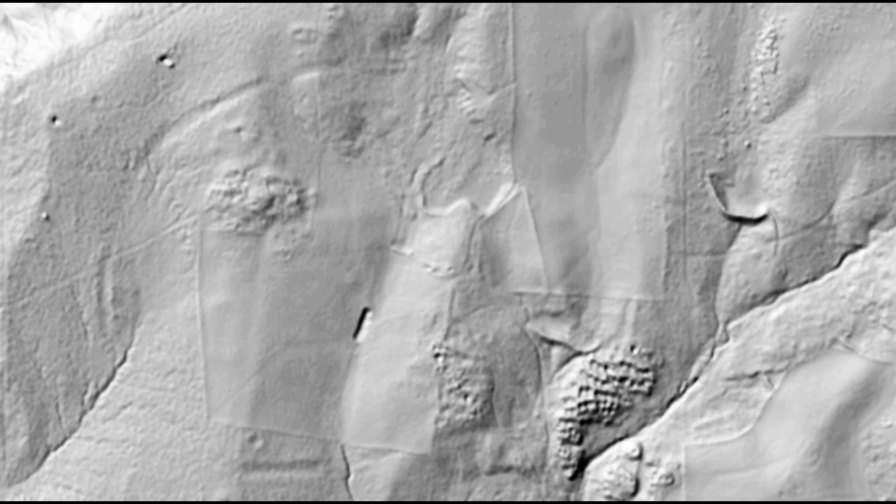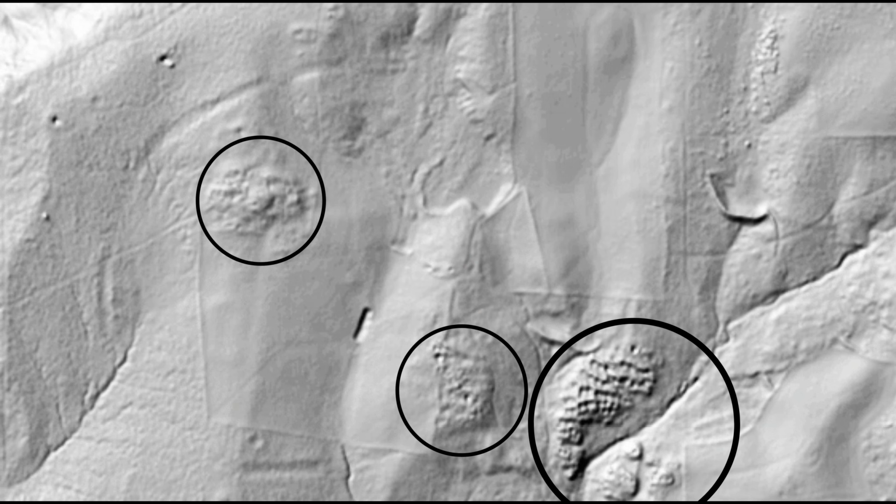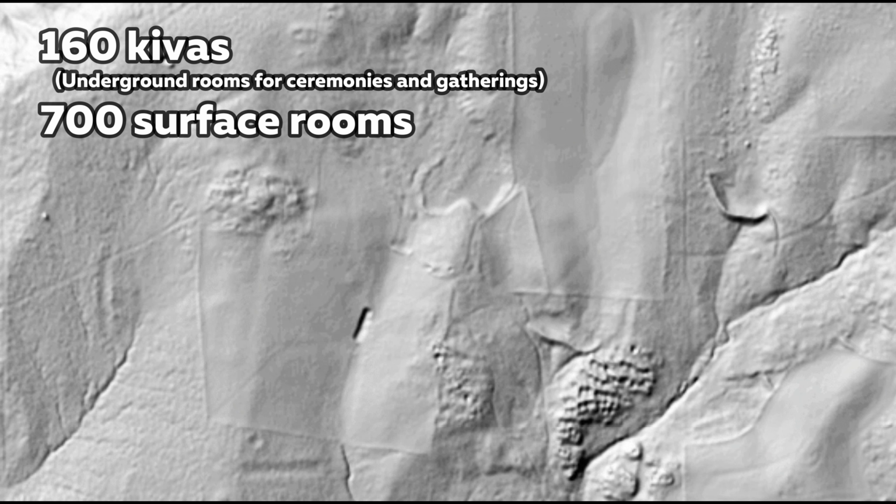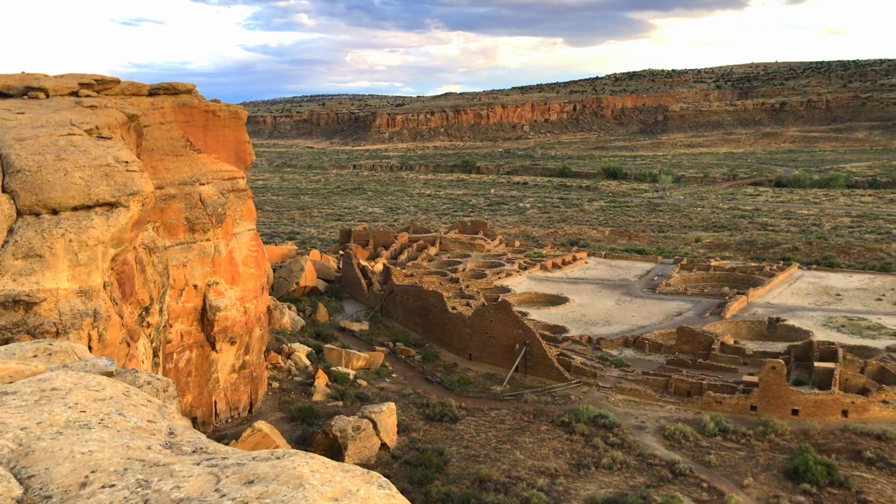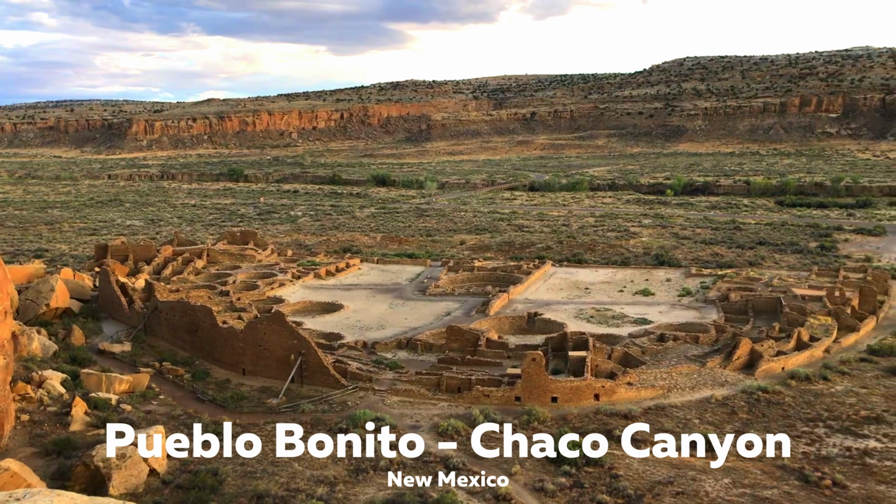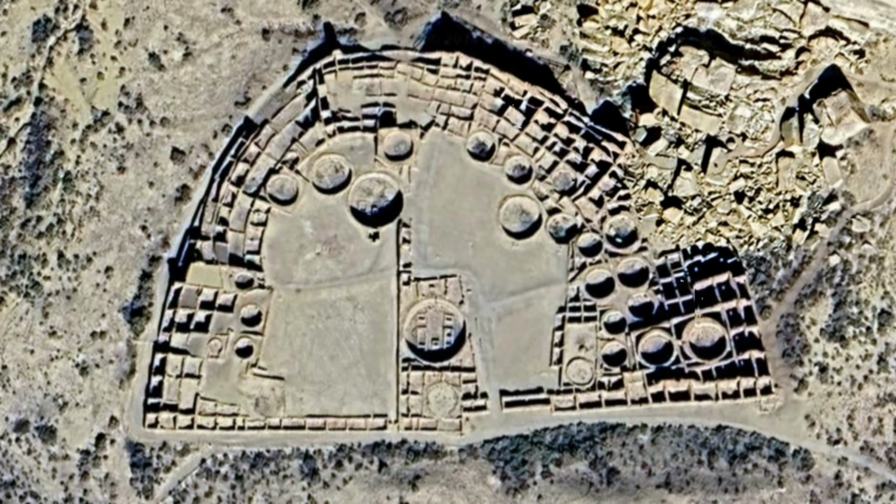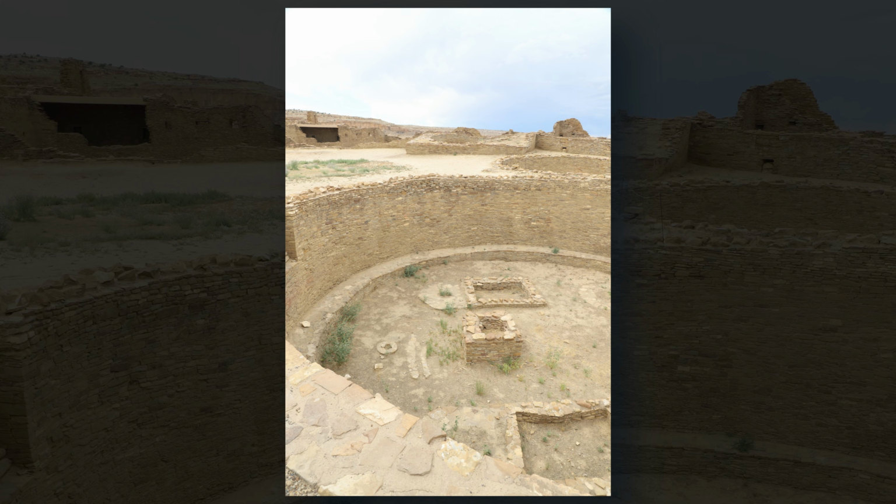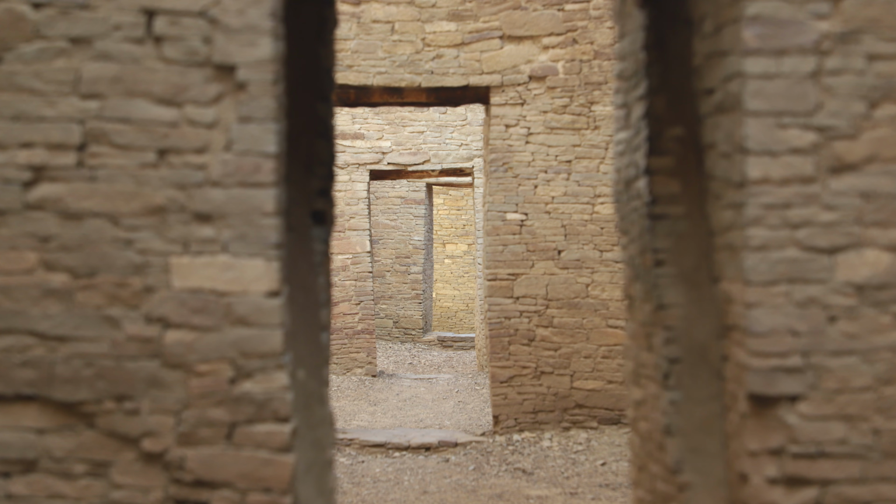Let me share you some details from the article that Aaron sent me. This site consists of 3 major settlements, together containing over 160 kivas and 700 surface rooms. That's massive. To put it into perspective, Pueblo Bonito in Chaco Canyon, which is the pinnacle of ancestral Puebloan architecture, also has around 700 rooms. Pueblo Bonito is famous for its multi-story buildings, massive great kivas, and its role as a ceremonial and cultural center.